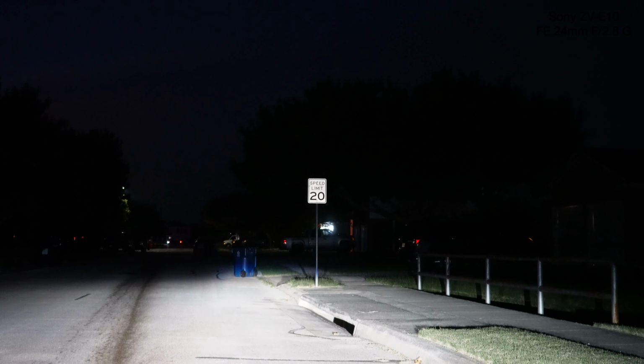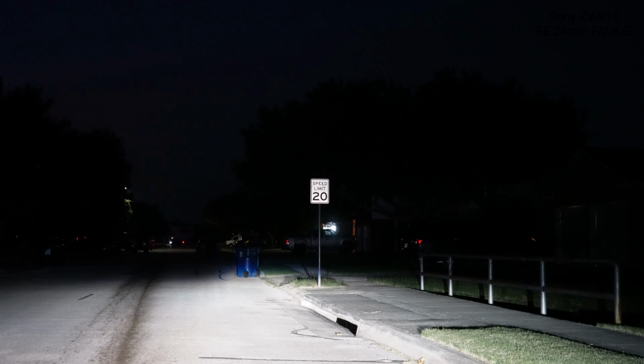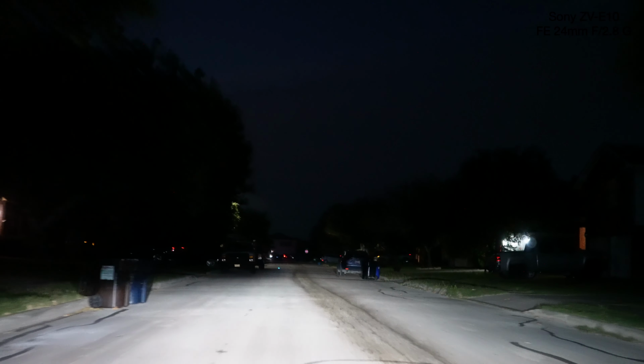Okay, I'm going to show you the difference between intelligent auto and manual that I was doing yesterday. And I do see some stars. I'm not bringing the Canon. Okay.